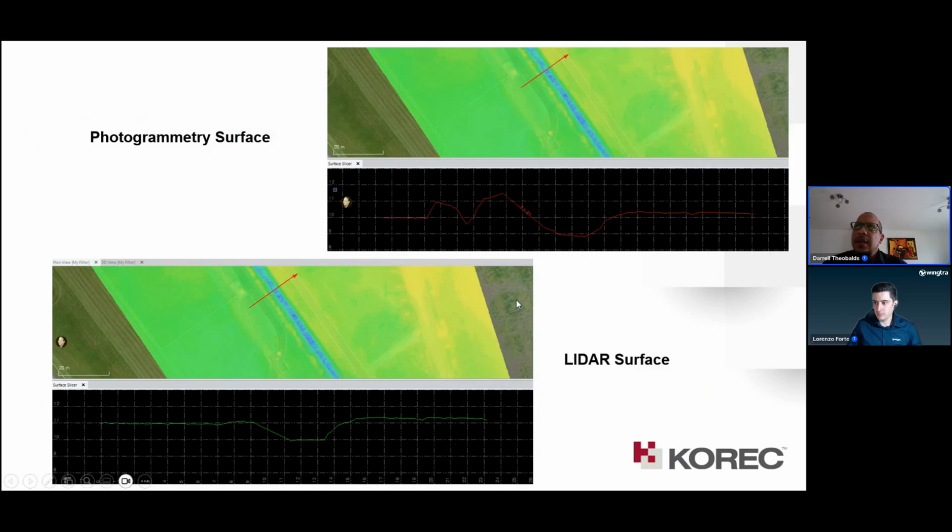I also did a slice, a profile, through it. Looking at the photogrammetry surface, you can see the bumps and the noise in the surface across that terrain here. But in the LiDAR, you can see it's more reflective of what the actual surface is like.